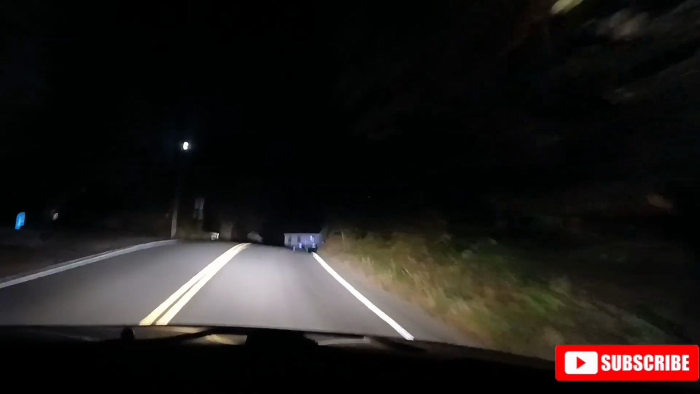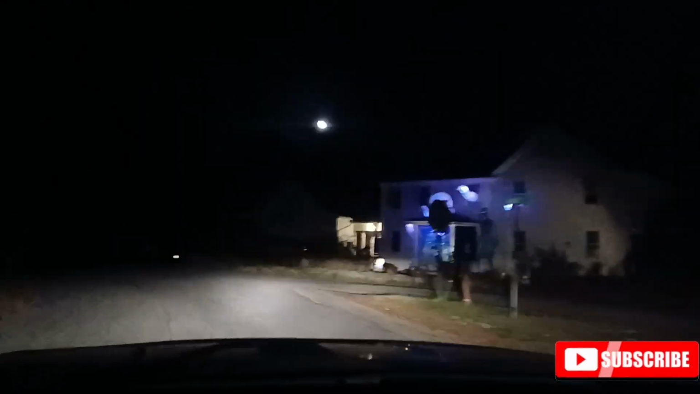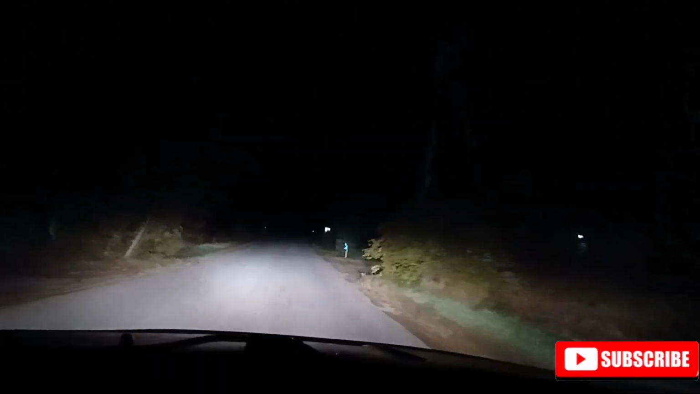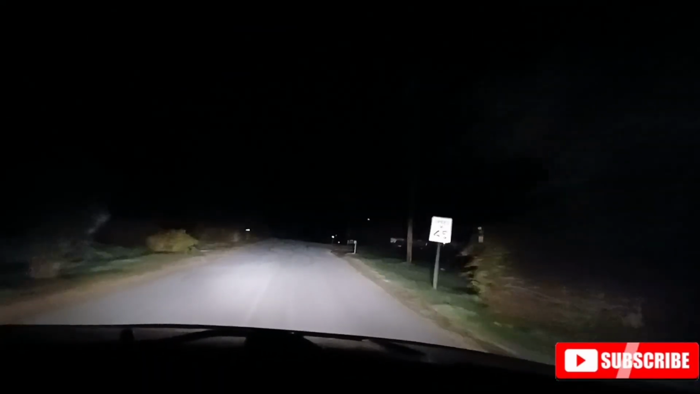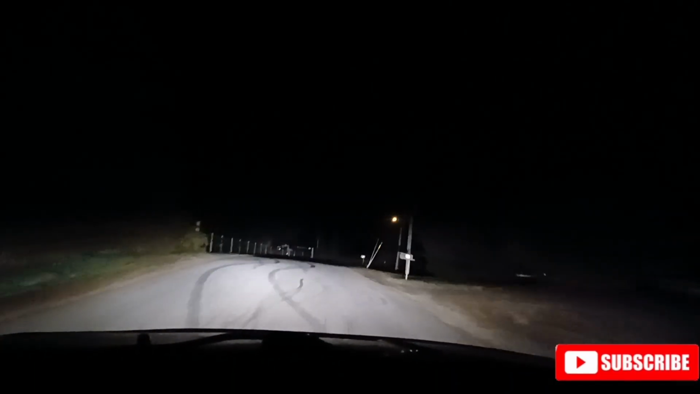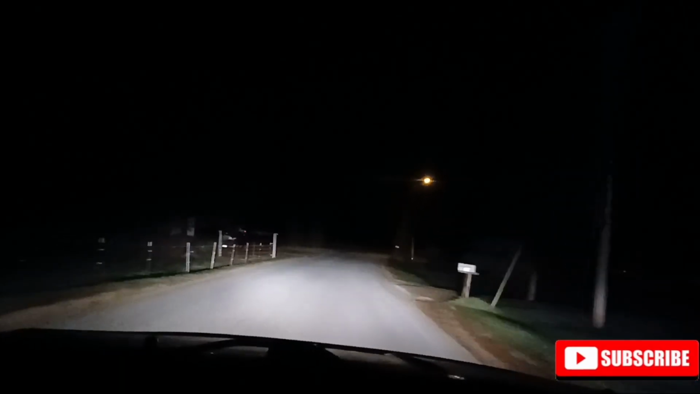Take the next left onto Valley Road. Continue on Valley Road for 3 miles. Yeah, this will bring us right out next to Washington Auto and home.